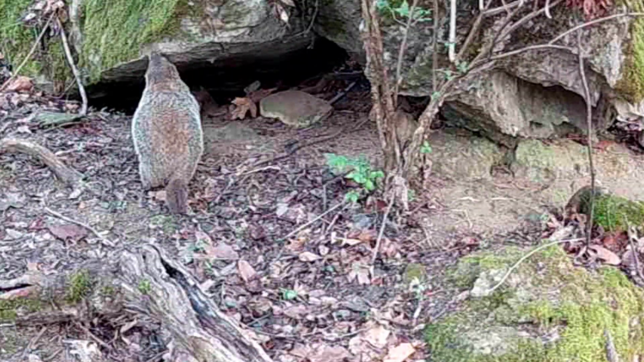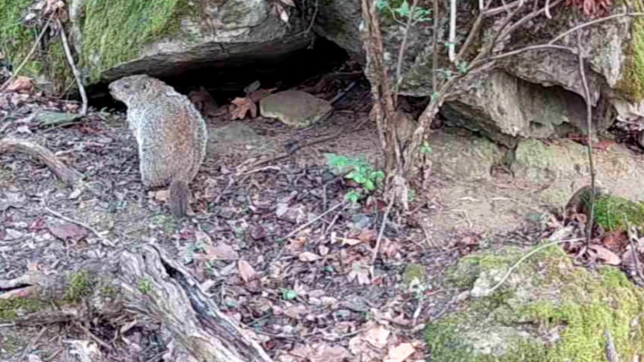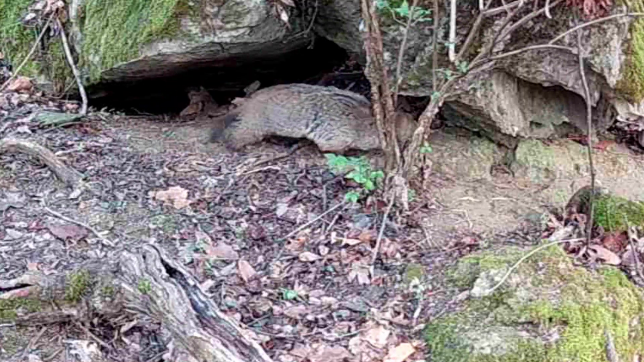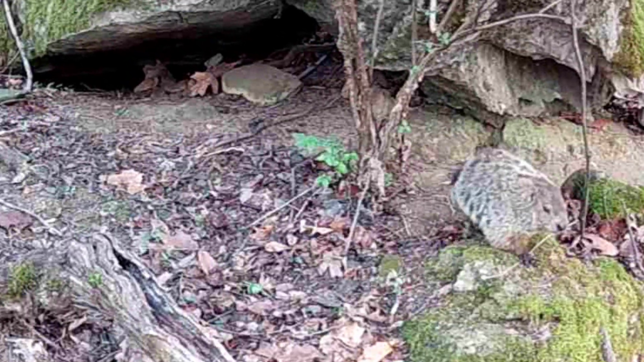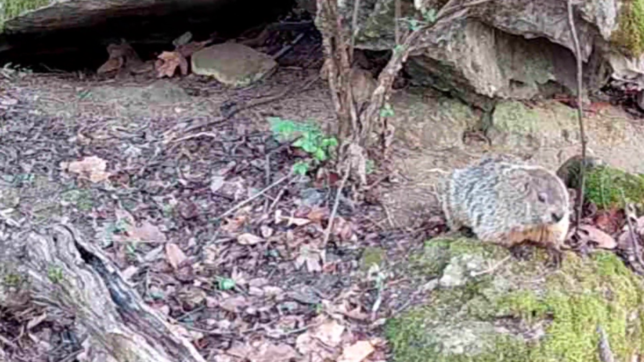He comes in, checks things out, sees if old Yaller's been on his rock. The squirrels are barking at something. I don't know what they're barking at. But he's got to sit out on the patio.